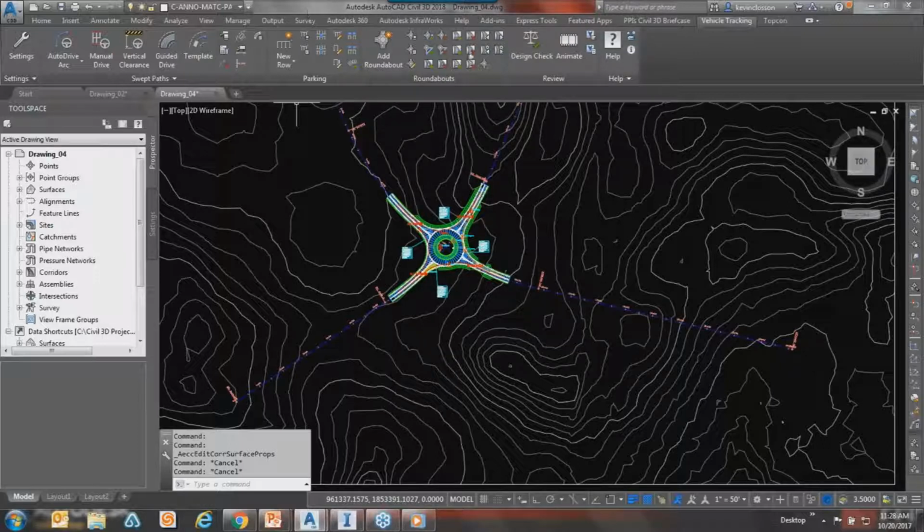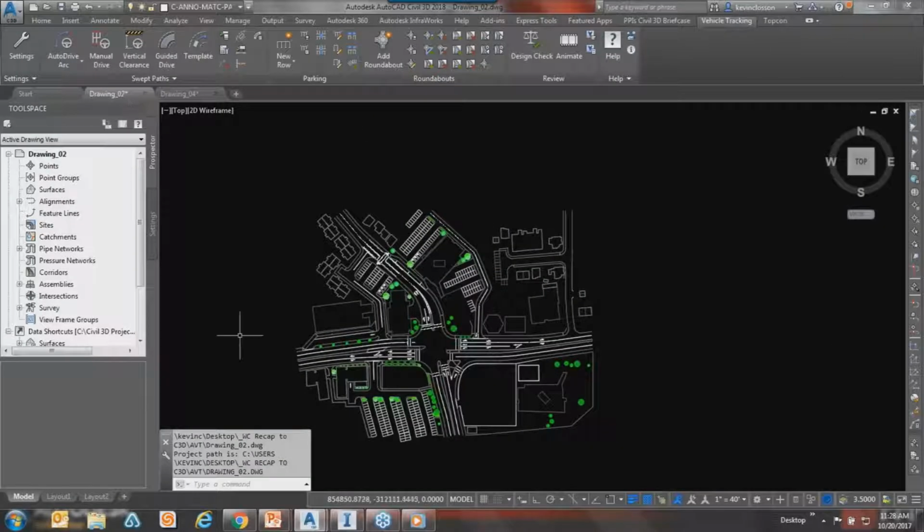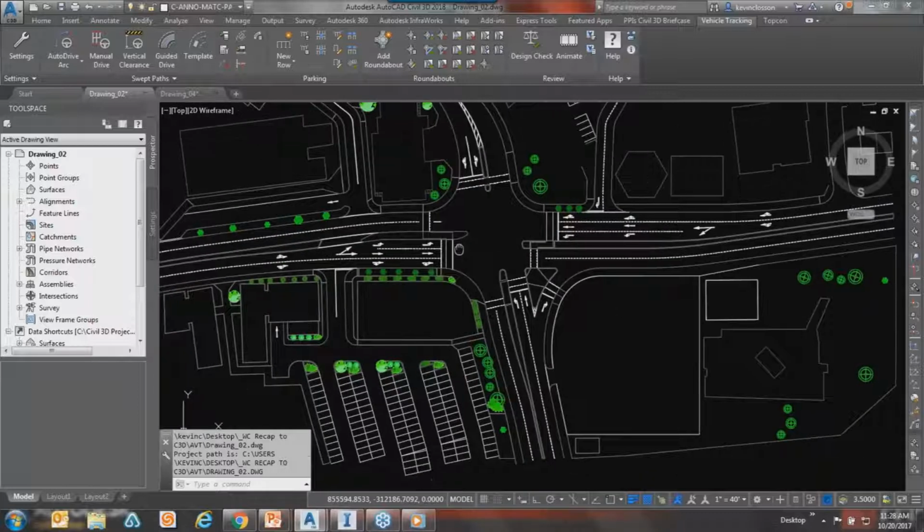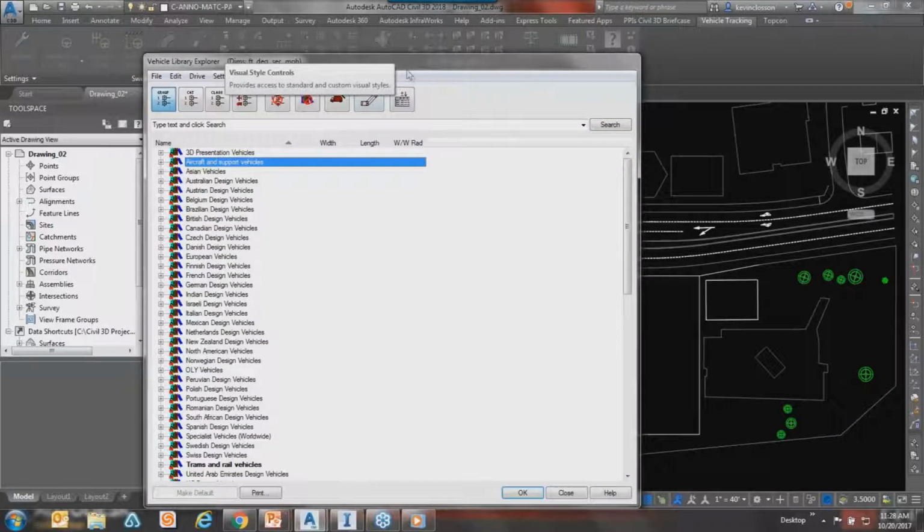Last thing I promised you here, just so you can get the fun feel for this thing. This vehicle tracking, I hope I'm not saying this wrong, I think it uses the Ackermann rule as far as figuring out the arcs and moving the vehicles. I'm just going to throw a quick vehicle in here just so you can see how it plays out.